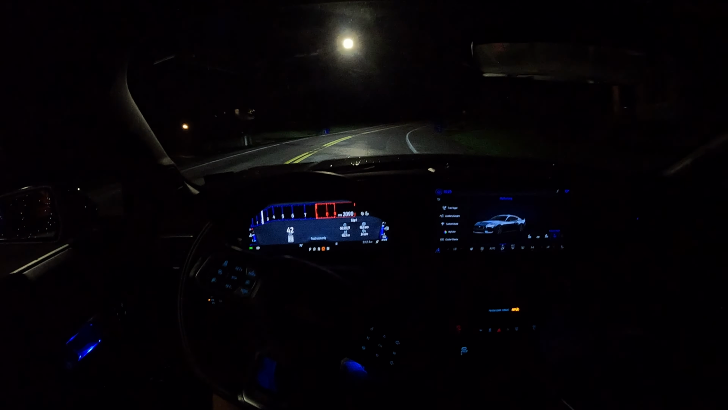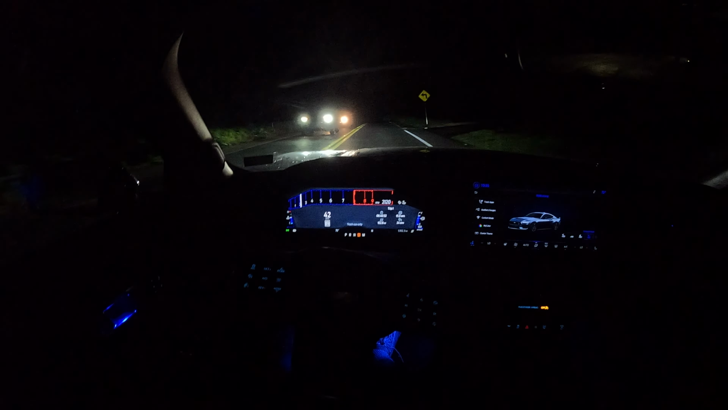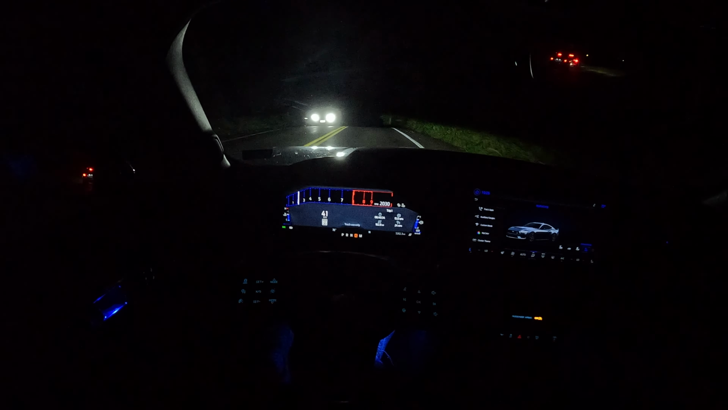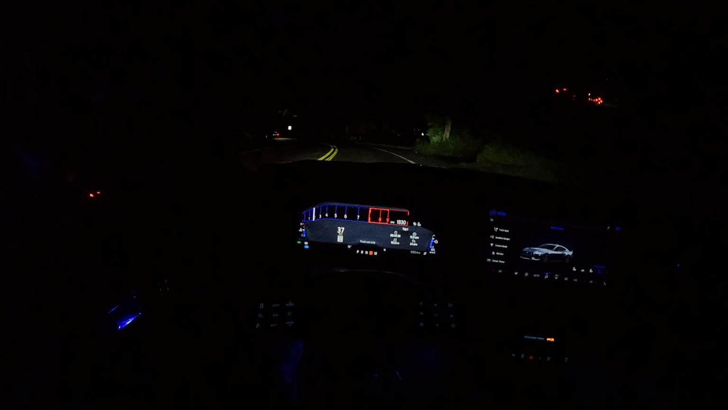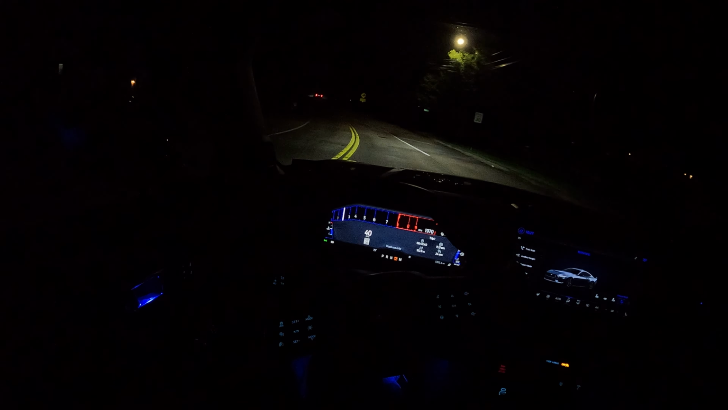So my friend is up here in a Mini Cooper Countryman S. How would you guys say it? Countryman or Countryman? I don't even know. I don't follow Mini Coopers too much. I think they're cool. They're fun cars. This one's a 4-cylinder turbo. It's all-wheel drive. Really fun.